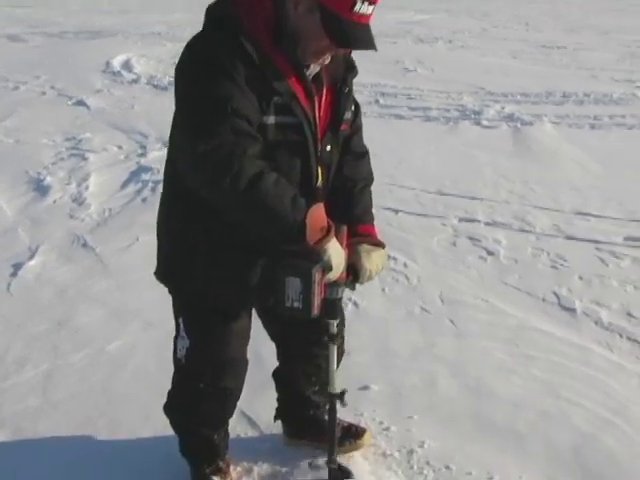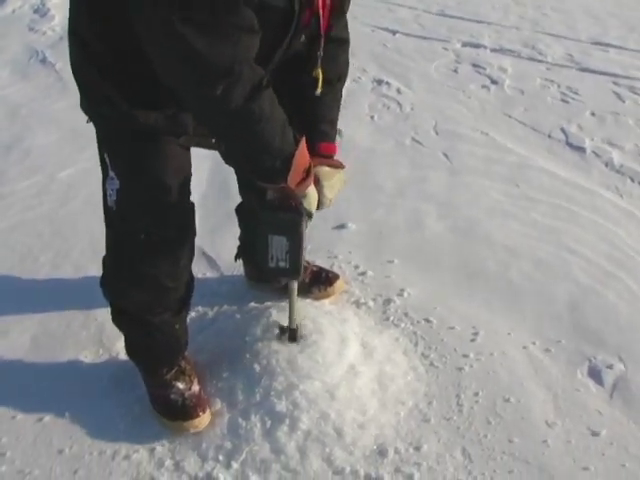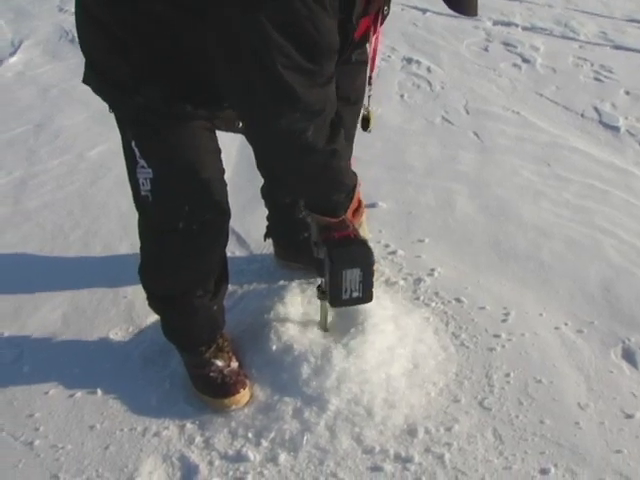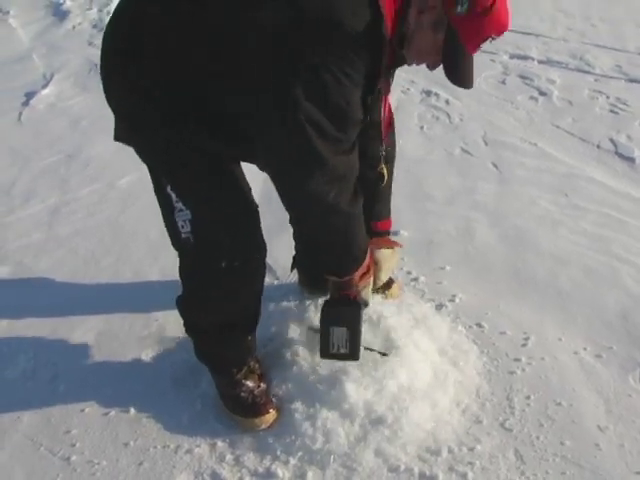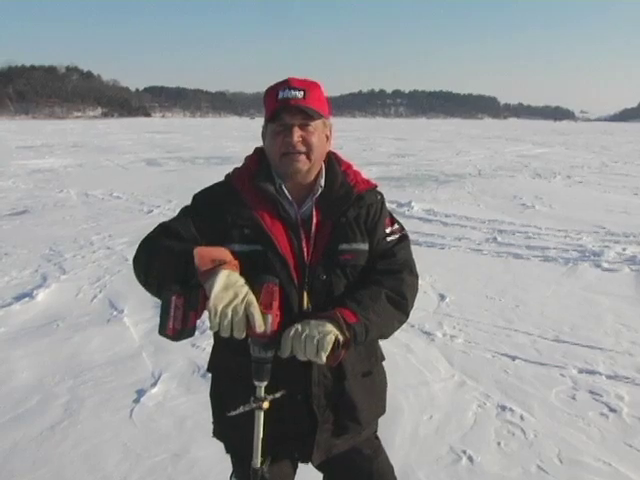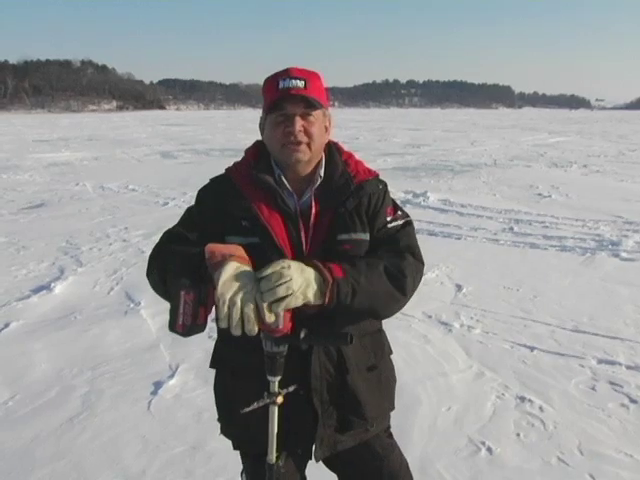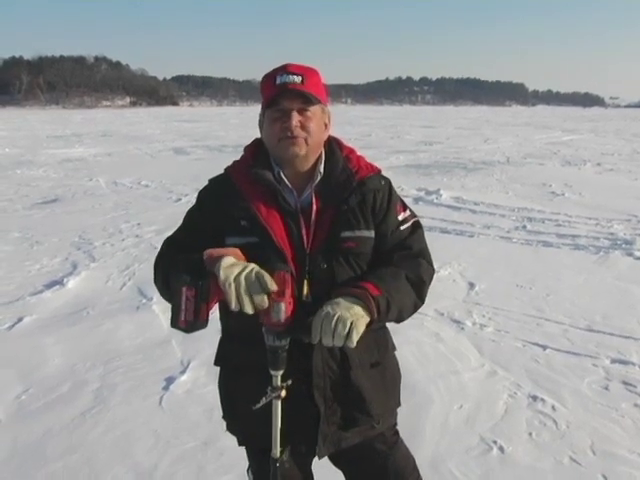I can get 15, 20 holes out of this one battery. And it's amazing how easy and how light it is. It's extremely light, and there's no gas to mess with, no fumes, no noise, and it's basically going to be the wave of the future.